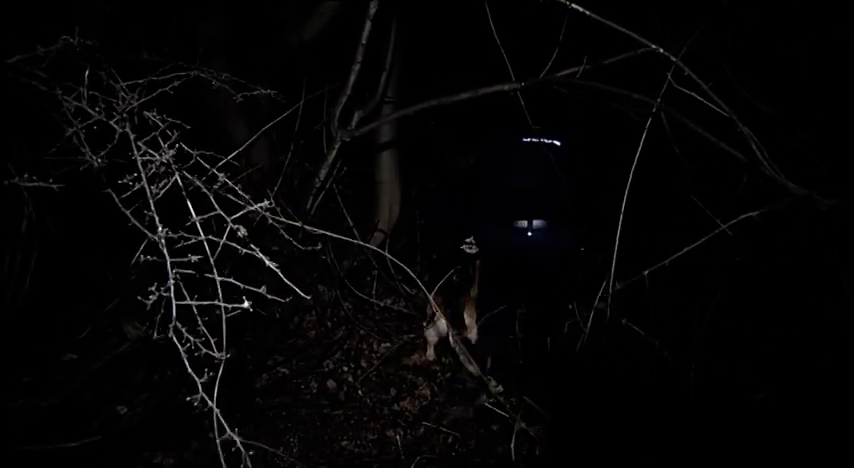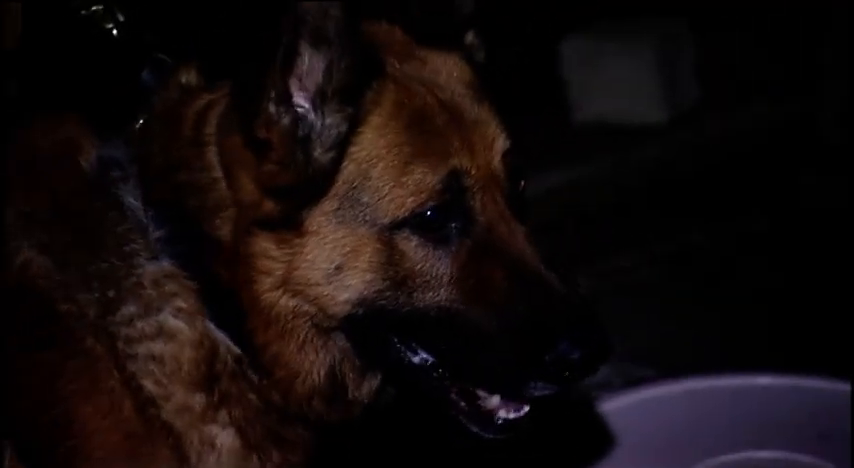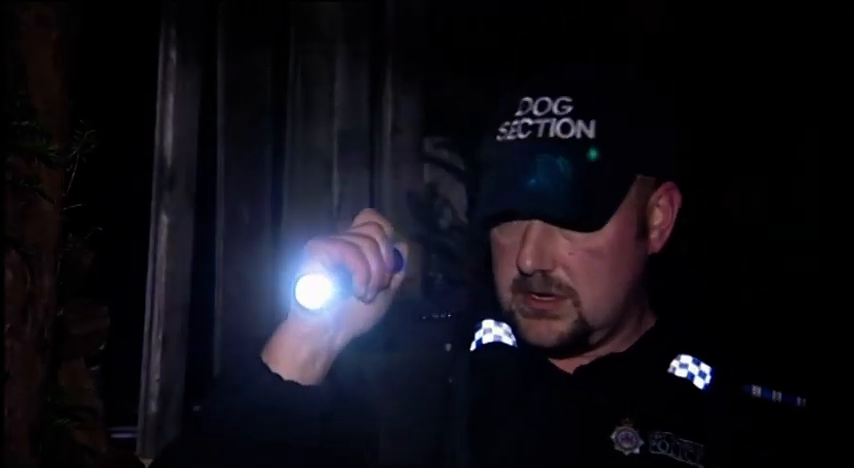Police officer with a dog. I'm coming in with a dog. Show yourself now. Where is he? He's edge hopping. They've seen him down here, so he's gone in over there and he's made his way down. So I'm just going to have to check every garden bit by bit.